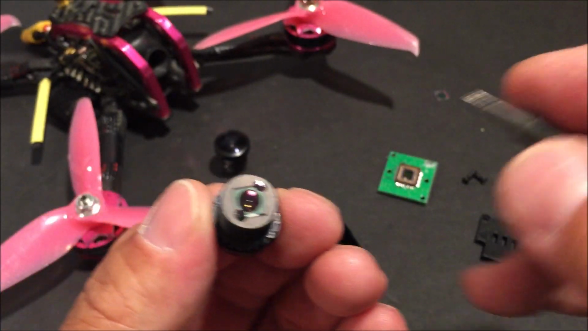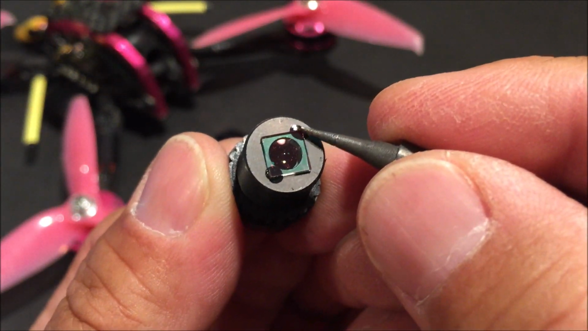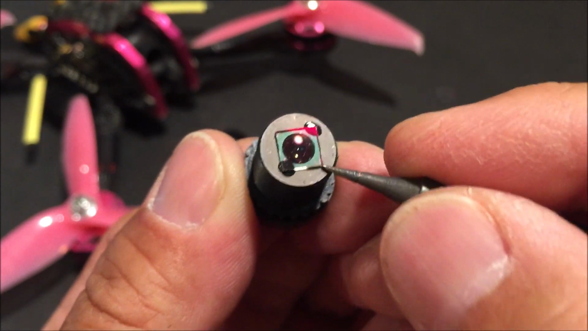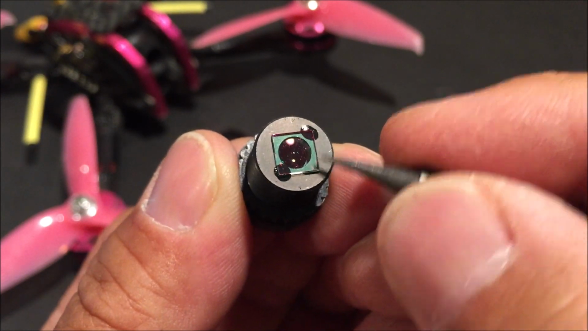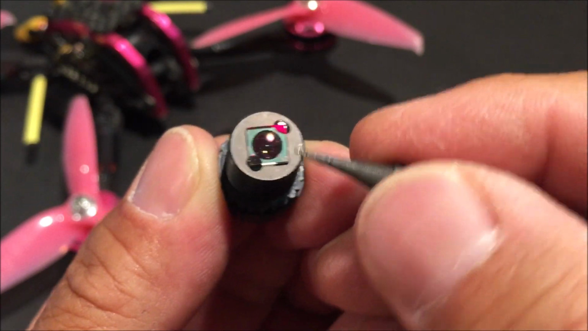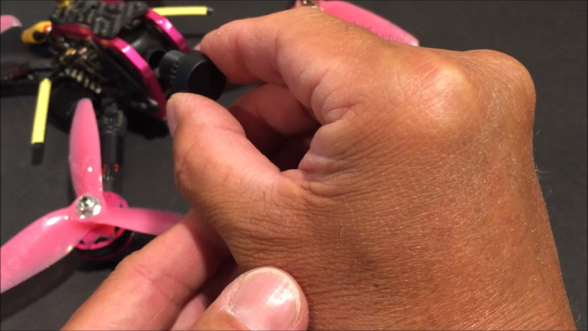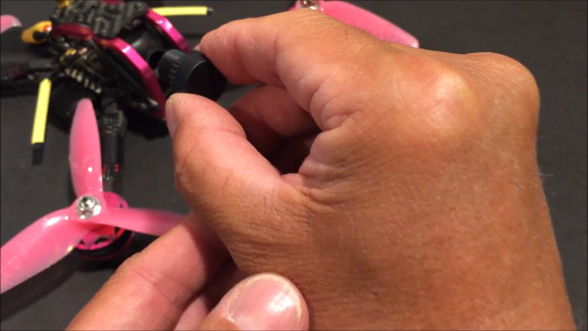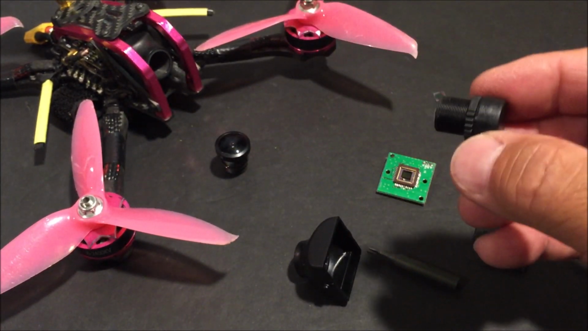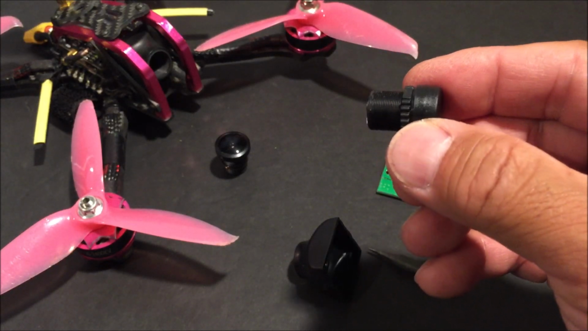So all you got to do is just heat up your soldering iron and put the tip of the soldering iron on the glue itself. Sometimes they have all four sides glued on. This one just has two. Just heat it up and just pop it right off. And once you pop it off, just reinsert the camera lens into the camera housing and refocus, and you are good to go with this variation of the camera to remove the IR block.